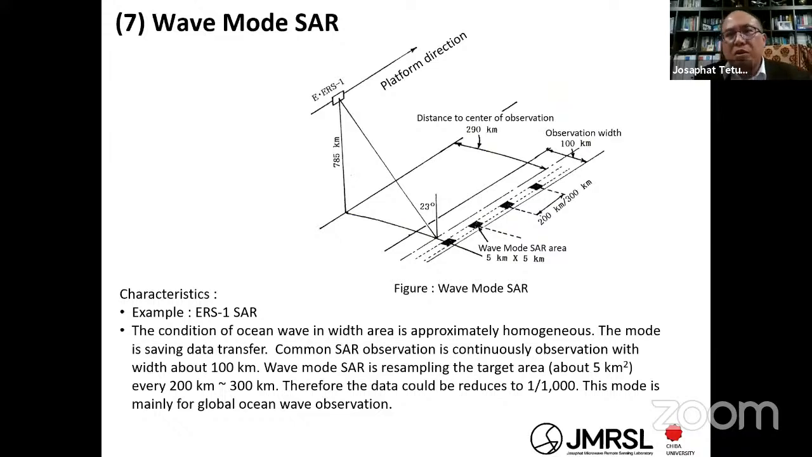Next is the wave mode. Wave mode is when we want to observe a very large area, for example, the ocean area. You observe, take a rest, observe, take a rest, with the distance between observations being 200 to 300, and then you can make the average of this area.